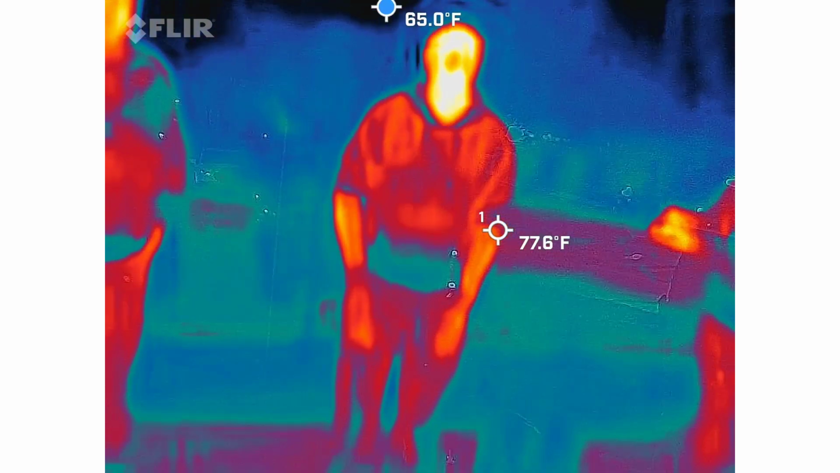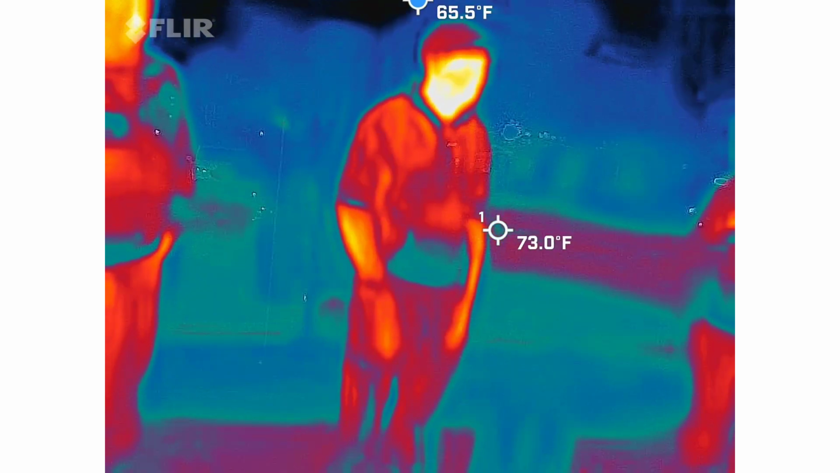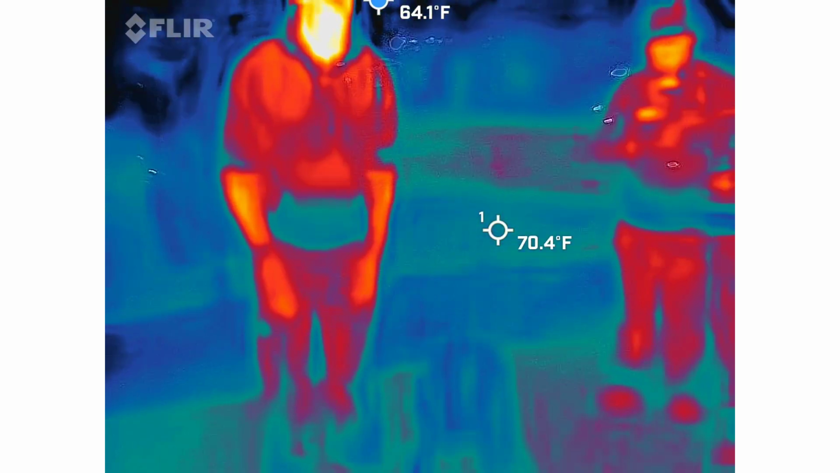Here's how this is actually going to go. Both people filming, you're not going to be filming until we get into the alley. So go ahead and stop both of your videos at this point. We're going to be walking up.